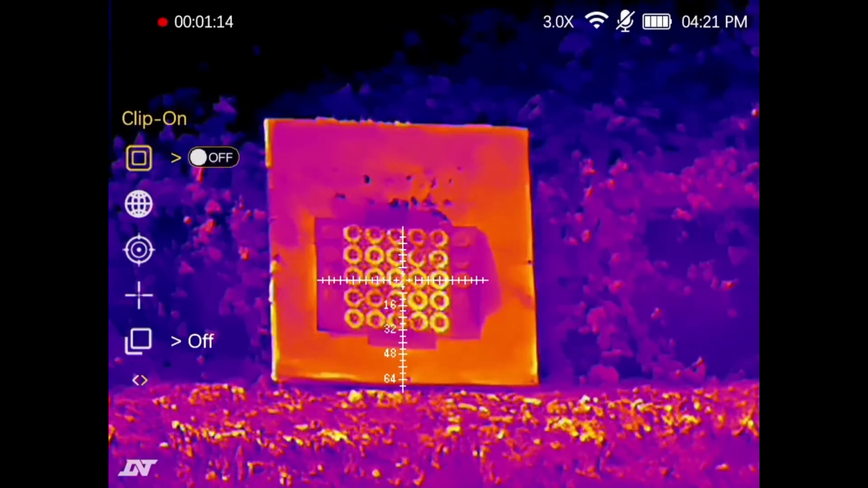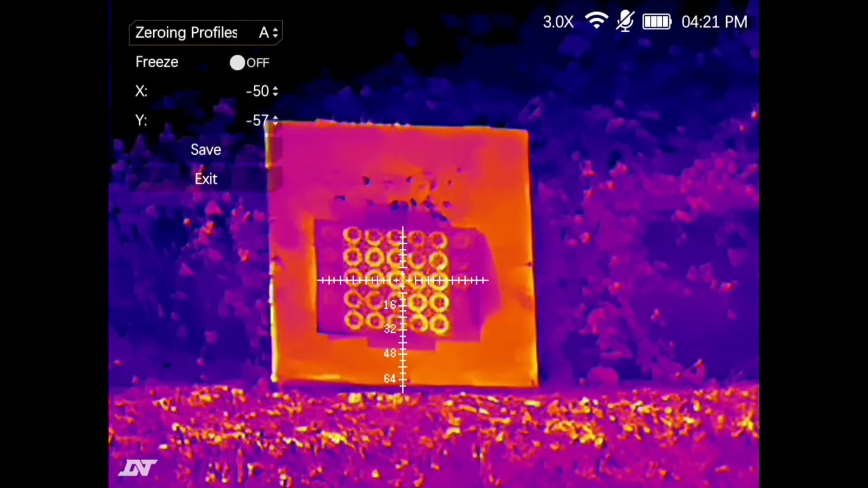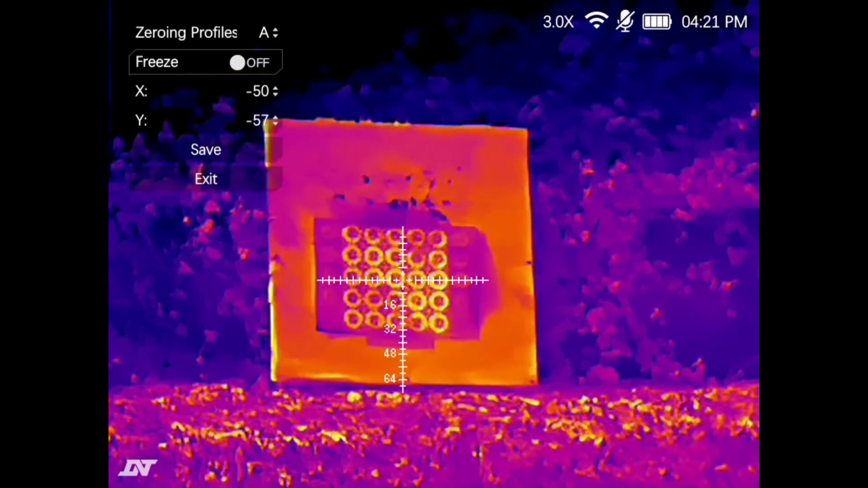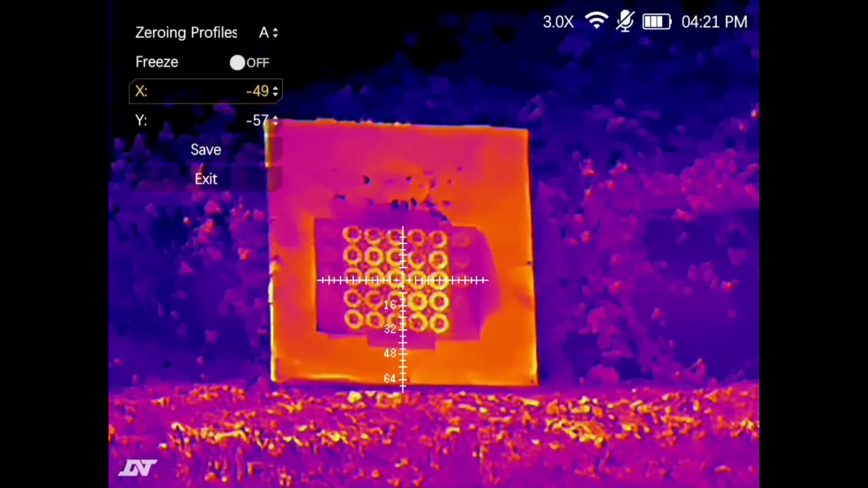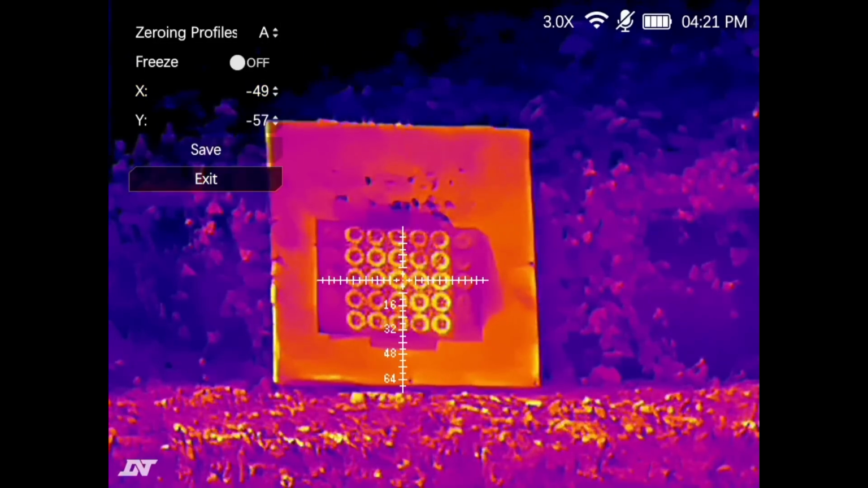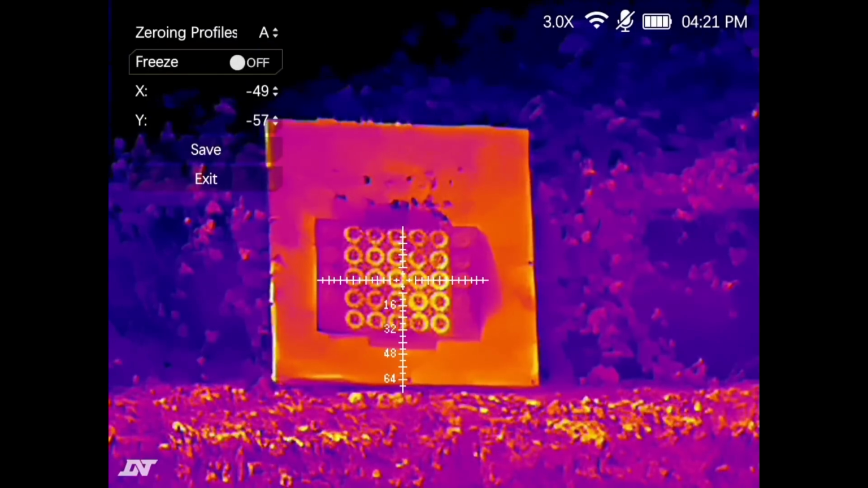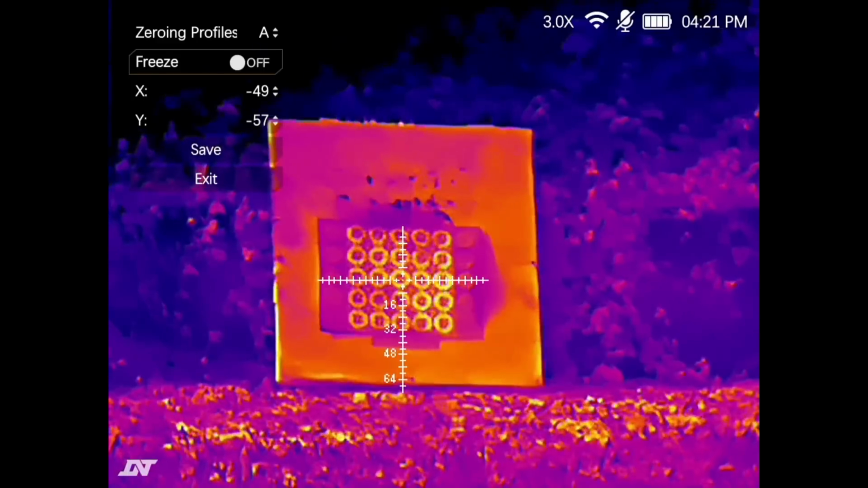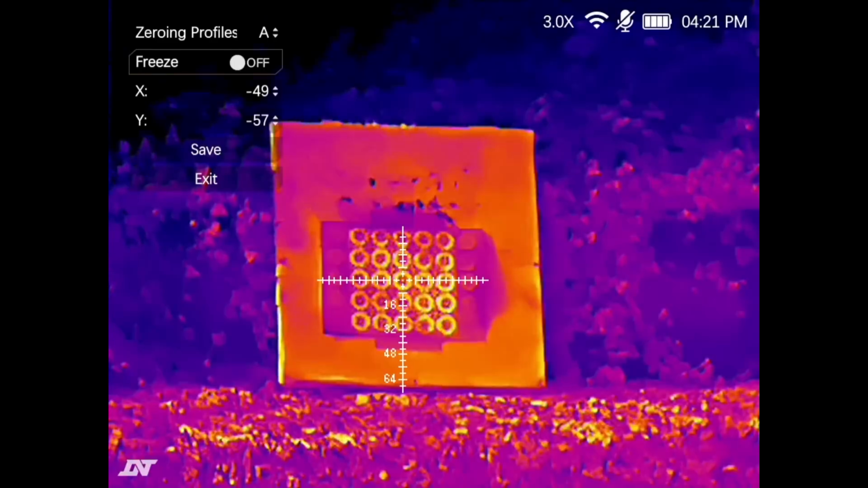So what I'm going to do is press my menu button, and then I'm going to come down to reticle zeroing. Now, here's one of the things that is what you showed me before. Let me just click into that. Now, not that one. Come out of there, up one. All right, down one then. Freeze. Now this freeze section, so what I'm going to do first of all is pop my pellet into the center.